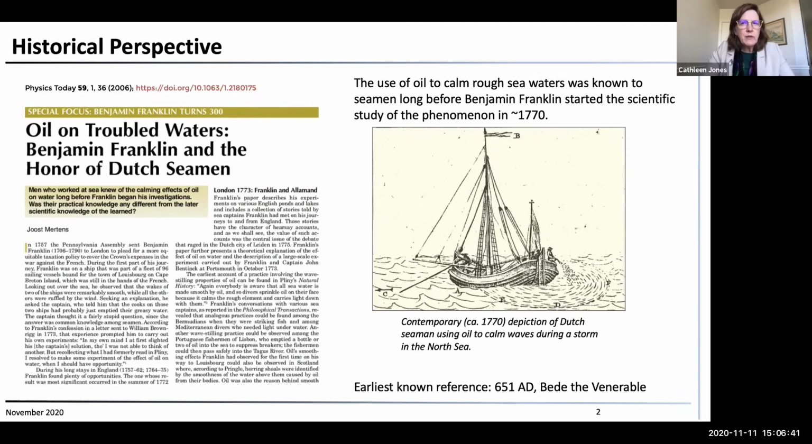Studying this, I think, started around the time with Benjamin Franklin, when he started doing sort of natural history experiments with oil on water. And there's a nice special issue in Physics Today that talks about some of the work that he did that you can look up online.